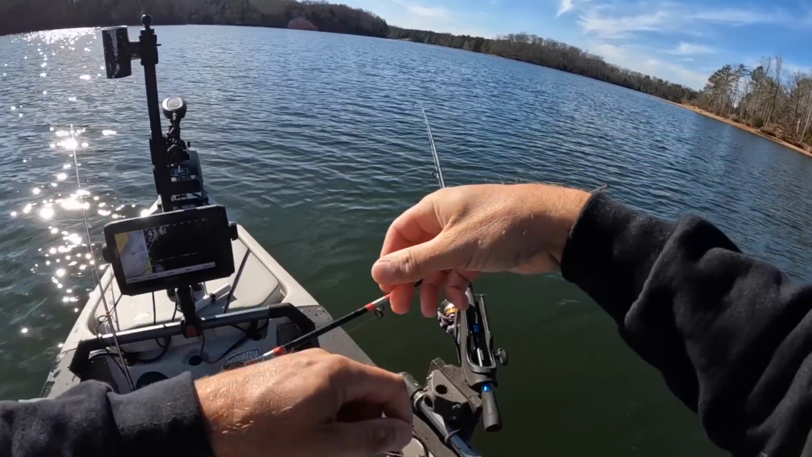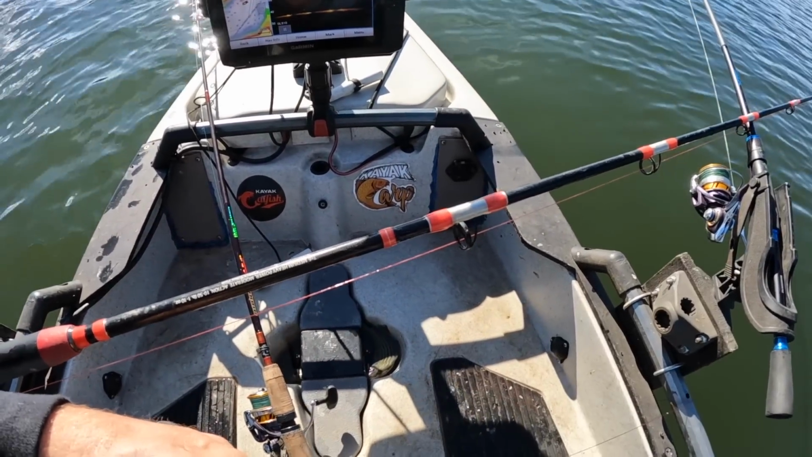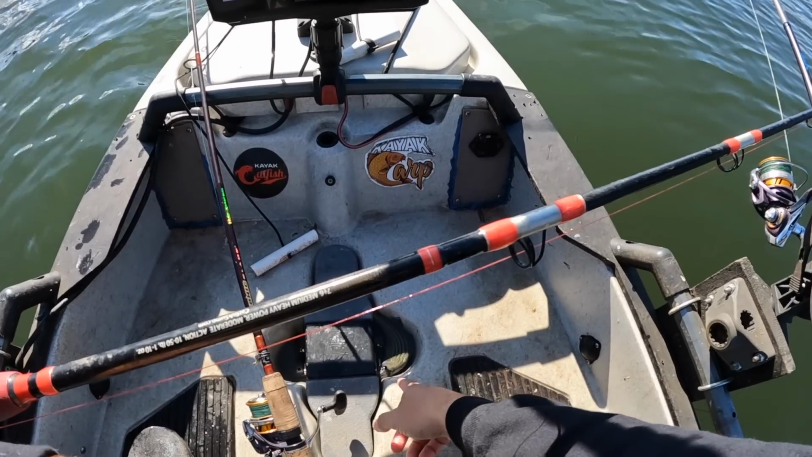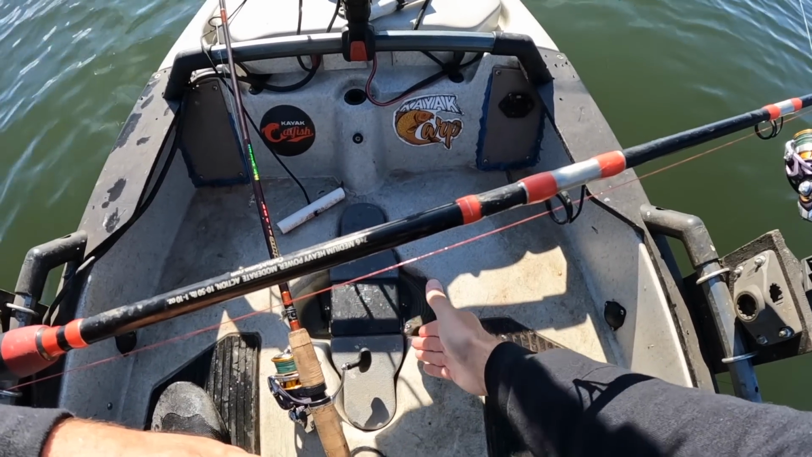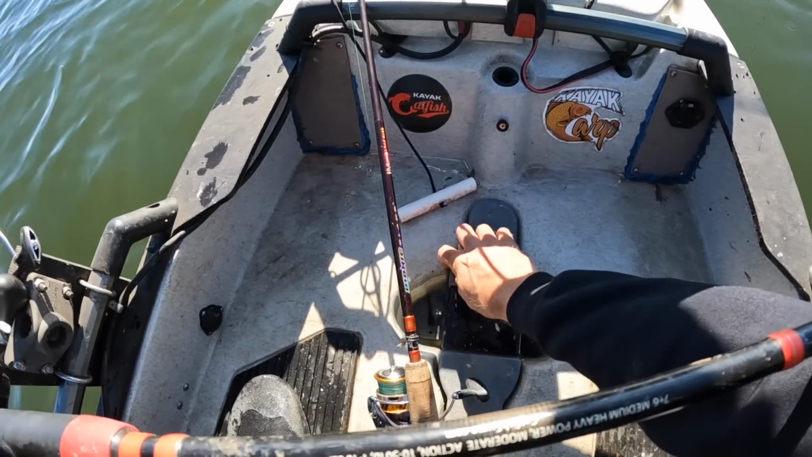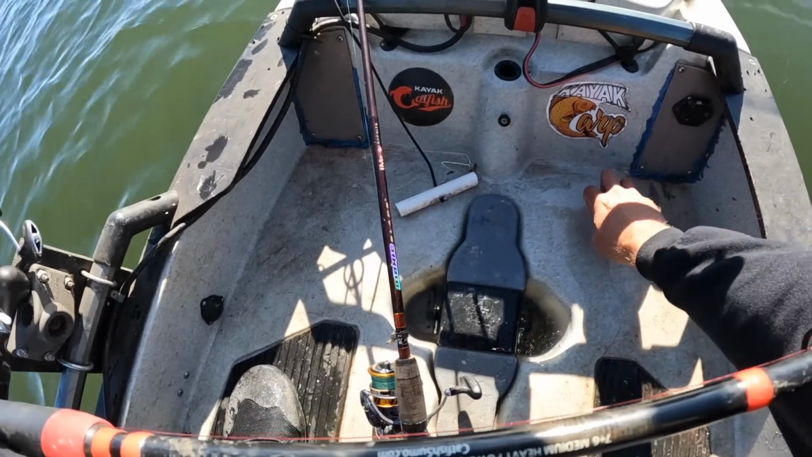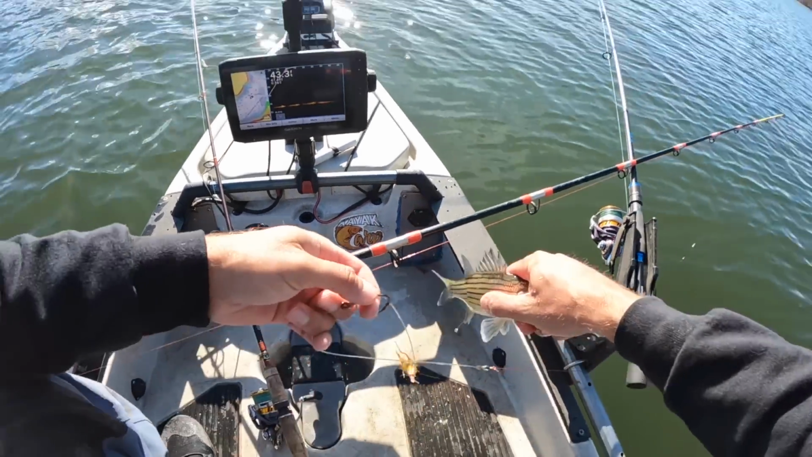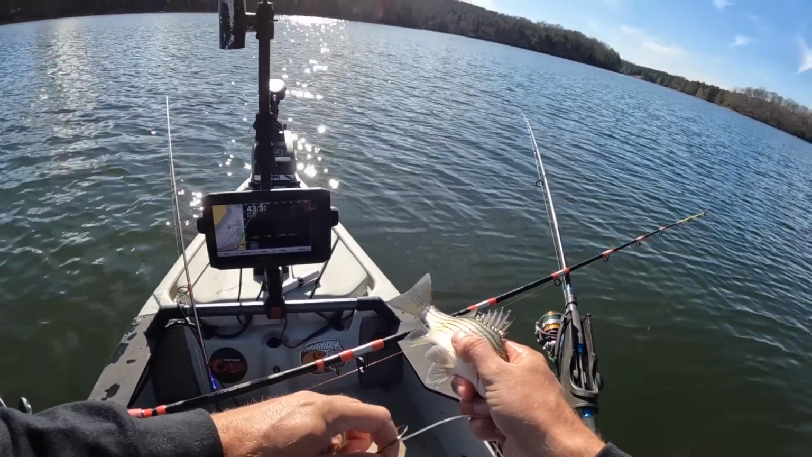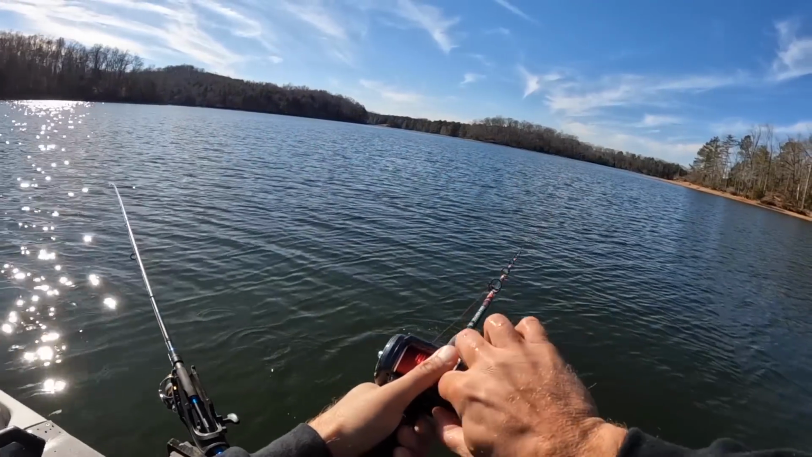Come here, yellow bass. I've got just enough water. I don't know if you can see there on the angle. Yeah, you can see. I've got just enough water here in my pedal drive slot to keep a fish or two alive. And so this is a good opportunity to have kept him in here. There you go, folks. Live bait going down.